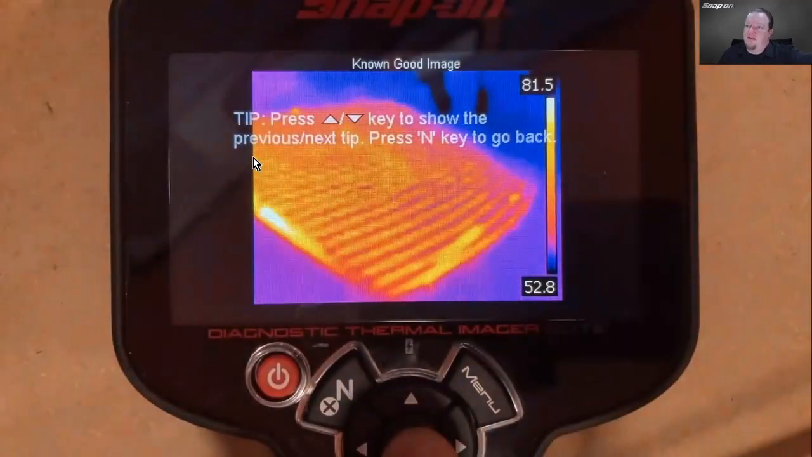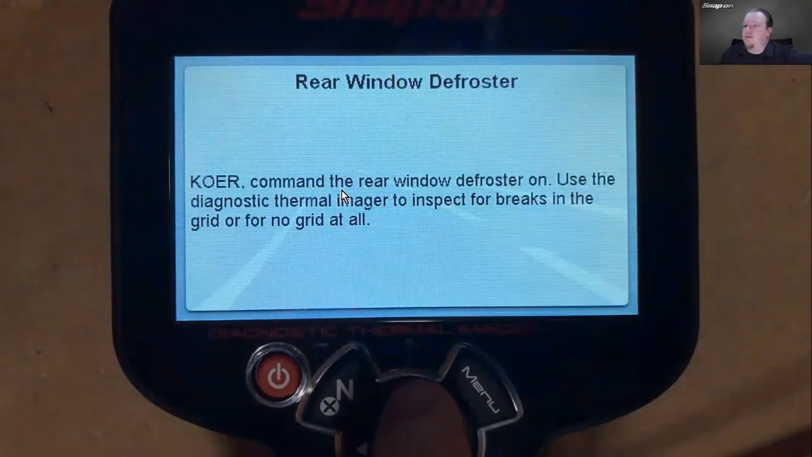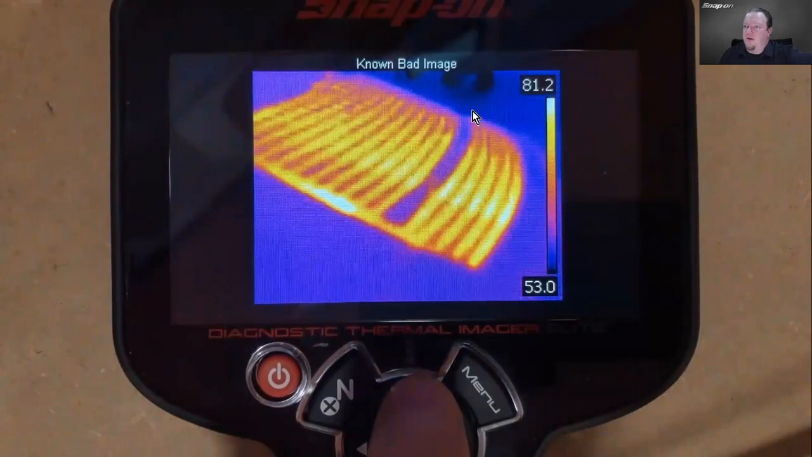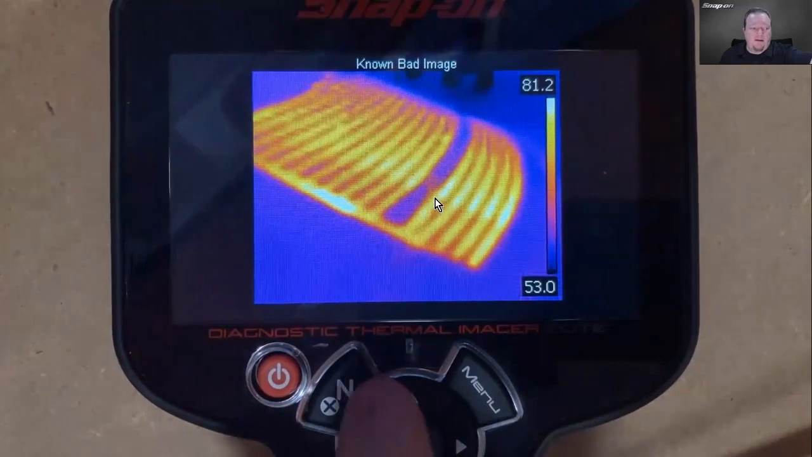I go into the defroster and you can see, press the up and down arrows to see the good and the bad. So there's the good one. And then it's going to tell me key on engine running, command the rear window defroster on, use diagnostic thermal imager to inspect. And then here's the bad one right there. You can see a whole piece of the grid is missing. That's a pretty popular one too, because it's very easy to see. Plain as day where there's a missing piece of the grid, right? And then it just cycles back to known good, known bad.